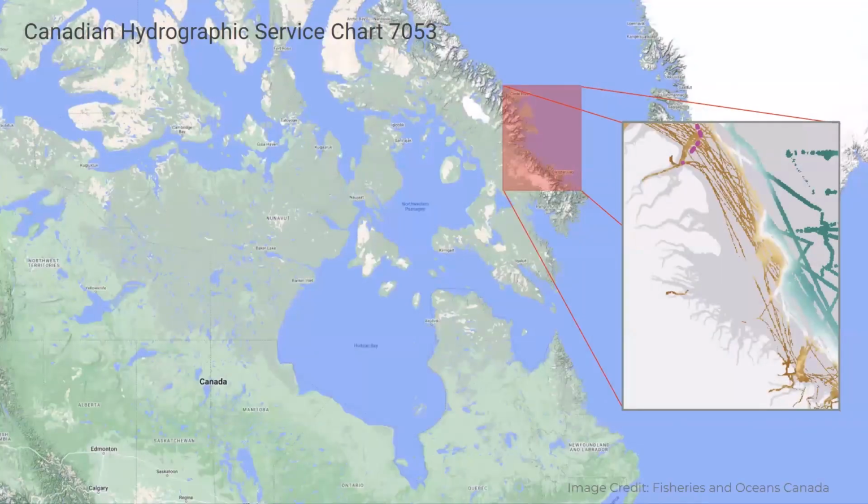So why is this exciting? Well, in one example, the Canadian Hydrographic Service is working on generating new updated charts for the High North. And these are areas where they don't have any official survey data. In one particular chart, chart 7053, they were able to include data collected by a FarSounder customer and submitted to the IHO through this program.